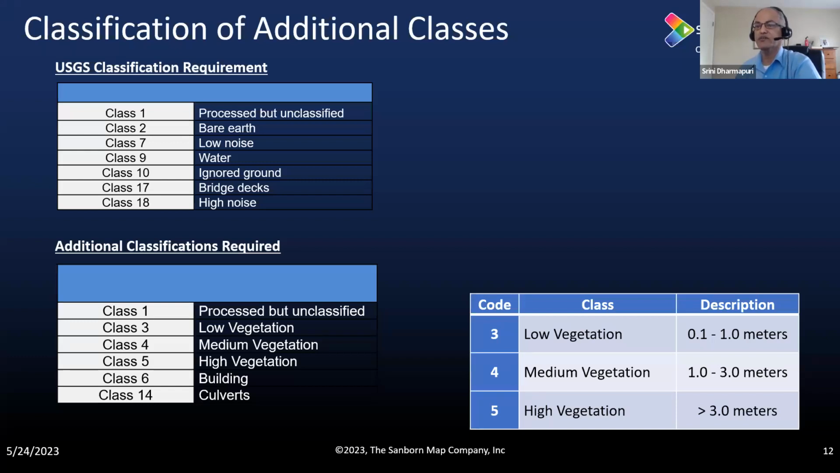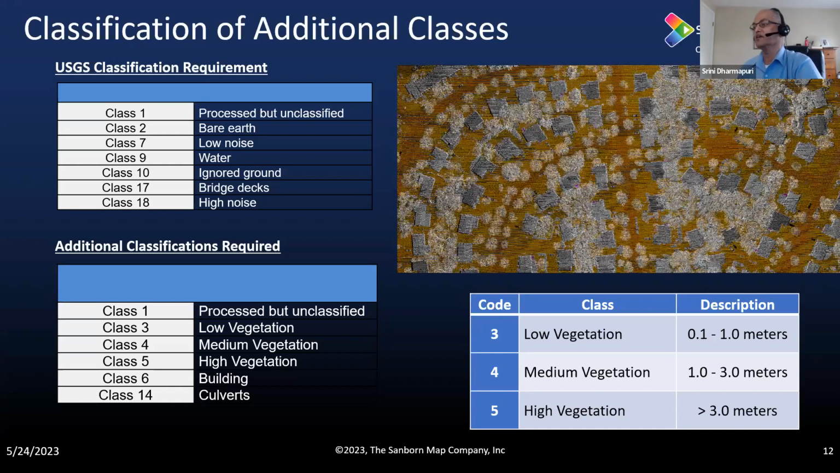But what we are suggesting is, we take the existing data or the new data and add the other classes in the classification schema, so that you will have class 3, 4, 5, and 6 for low vegetation, medium vegetation, high vegetation and building. And class 14 is culverts, which is for a different set of use cases, which I will talk about subsequently. Or if you want to concentrate only on vegetation, just focus on 3, 4, 5. What you are seeing in the graphics in this slide is primarily ground, and the rest of them are processed but unclassified.